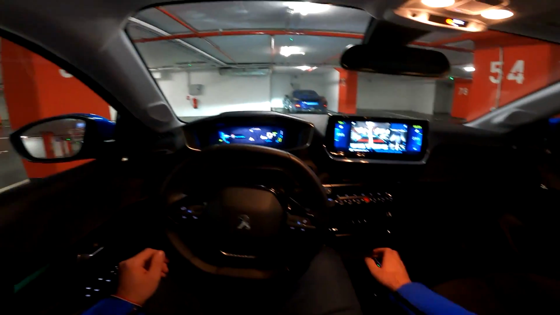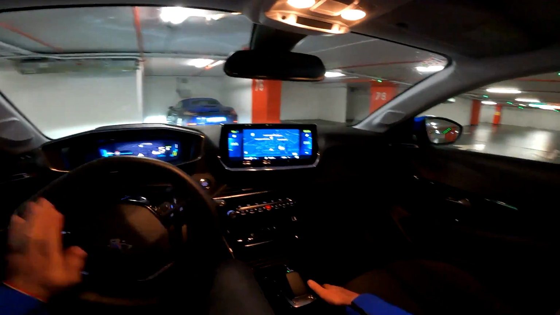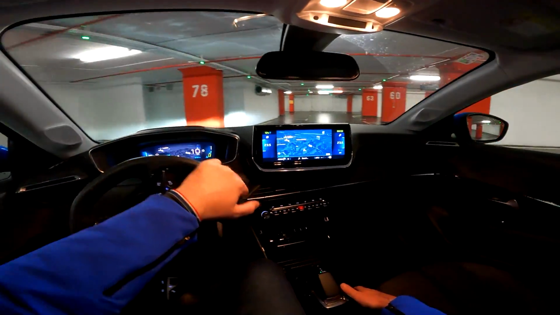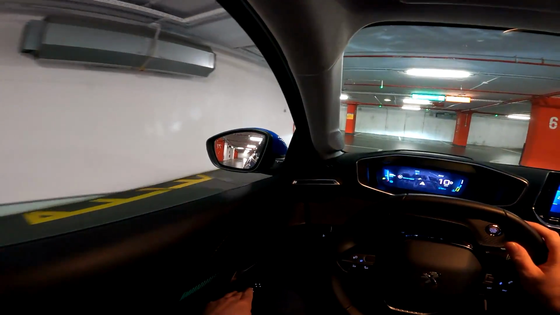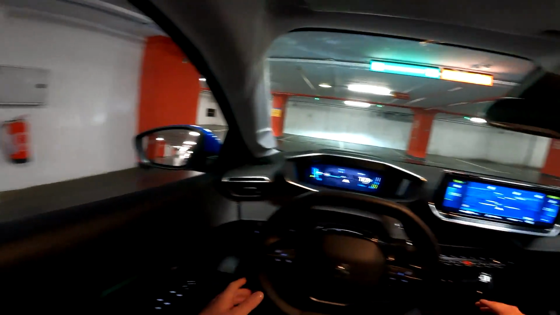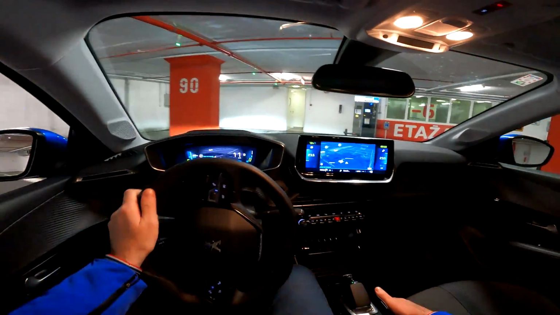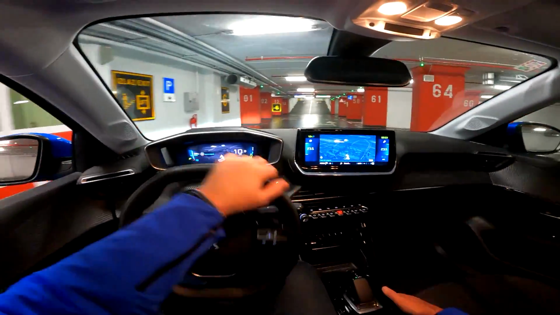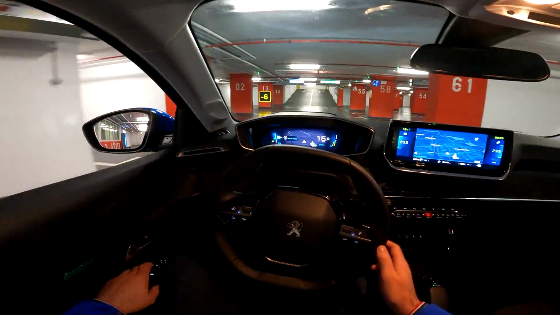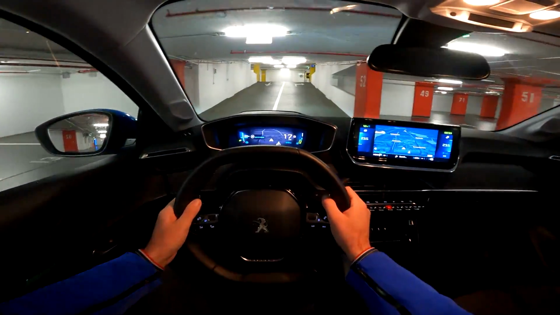Let's start the drive in silence. And I say silence, but actually the car is producing sound. It is mandatory by law that new electric cars need to produce some kind of sound for pedestrian safety, of course.